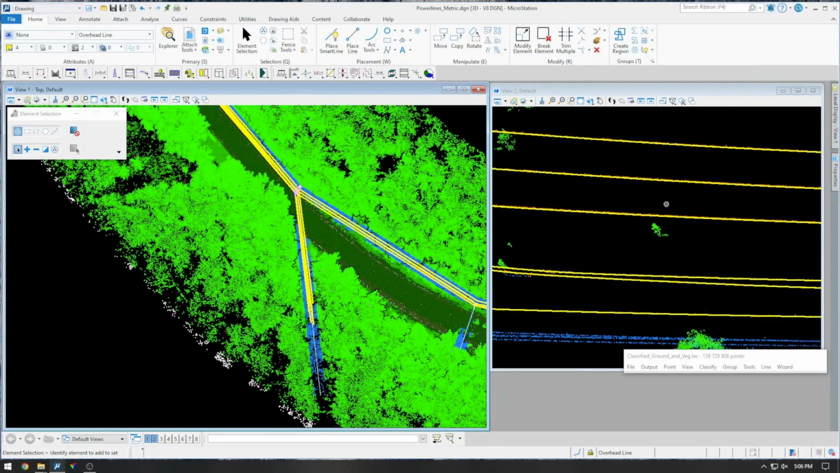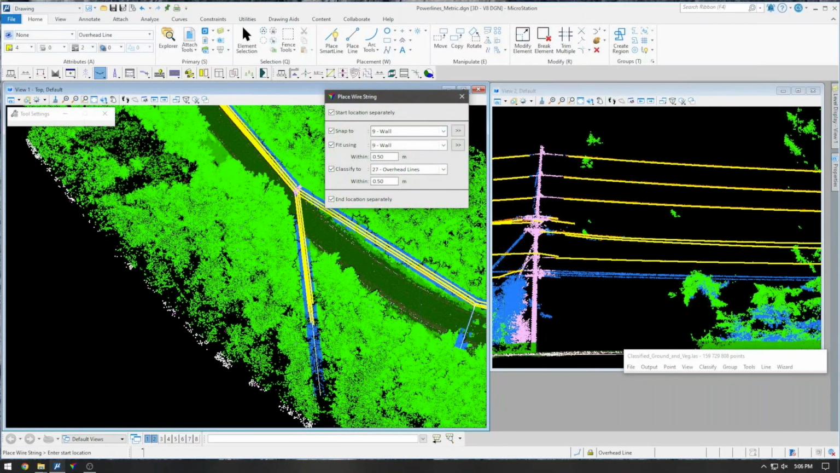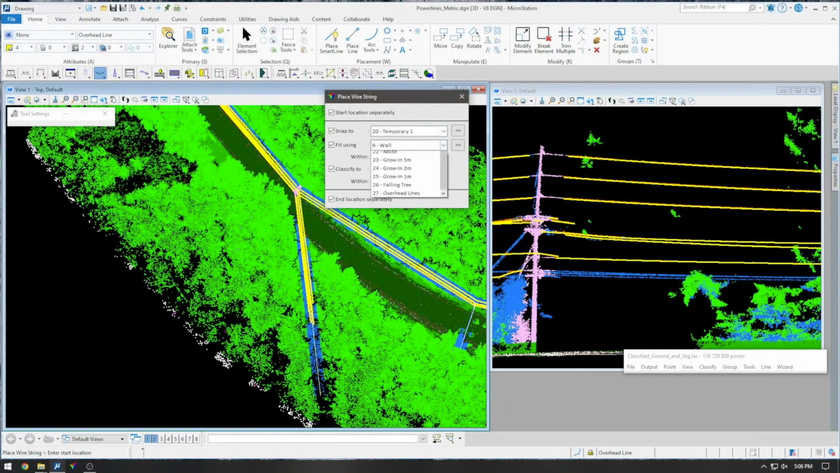In this case, you can see that it got confused with some of the lower wires. But Terrascan has an option where you can manually place a wire string, and it's really simple to go in and add in any lines that it may have missed. On this data set, it did a great job finding the main lines.